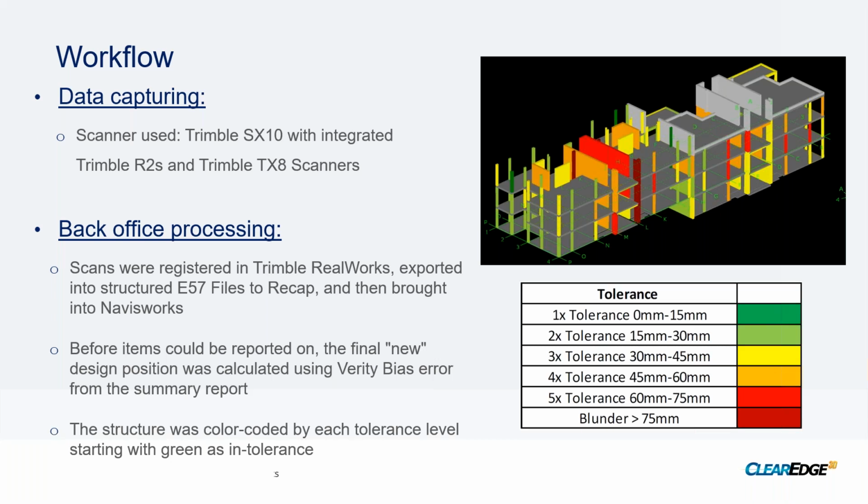This is basically the average shift of all the items in the analysis, but weighted based on the surface area of the items. So the smaller elements, the small downstand beams and small columns, had less weighting on this value than the larger items like the shear walls, and we excluded things like the floor slabs that wouldn't affect the 2D, XY positioning of elements. Then we shifted the design model by this bias error value, and reported on the deviations based on this.